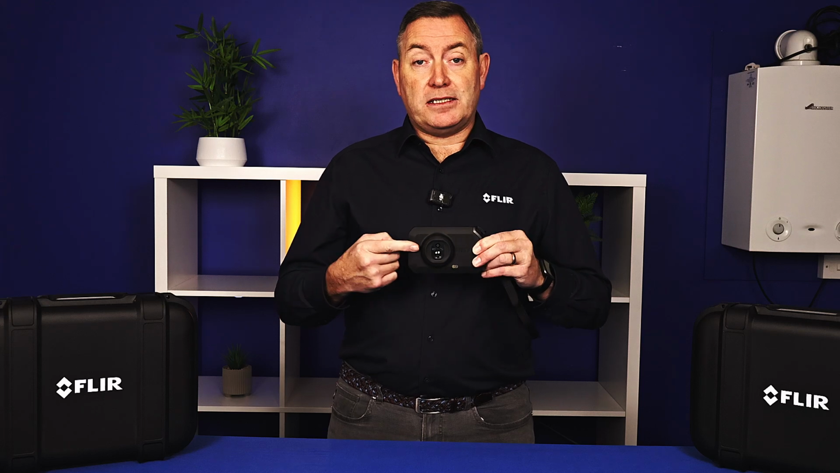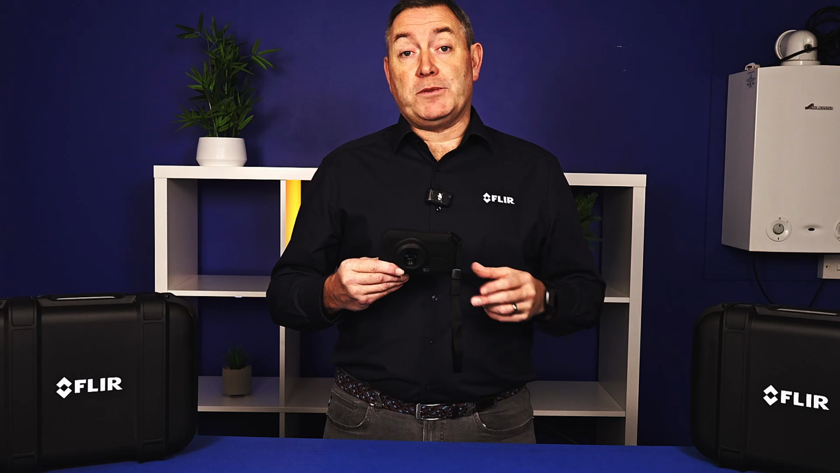This allows us to use both the thermal and the digital lens of a camera and to enhance a thermal image or a thermogram with visual detail. So that means you can now read details through a thermal image. It could be identification labels, it could be switchgear labels, but some visual data that's of importance to you, you can see through the thermal image using our MSX technology.